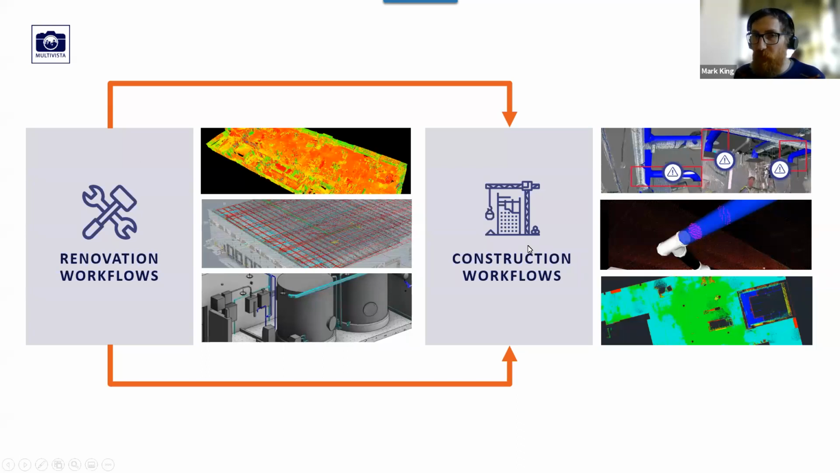Moving into the construction phase, scanning is being used as a validation tool. If you imagine you've got your design model and it's being constructed in the real world, we all know that there are always discrepancies between design and construction for various reasons, and potentially those discrepancies can have a negative financial impact. So what some companies are doing, and we do it for some companies as a service, is we go in and scan their construction at key milestones.